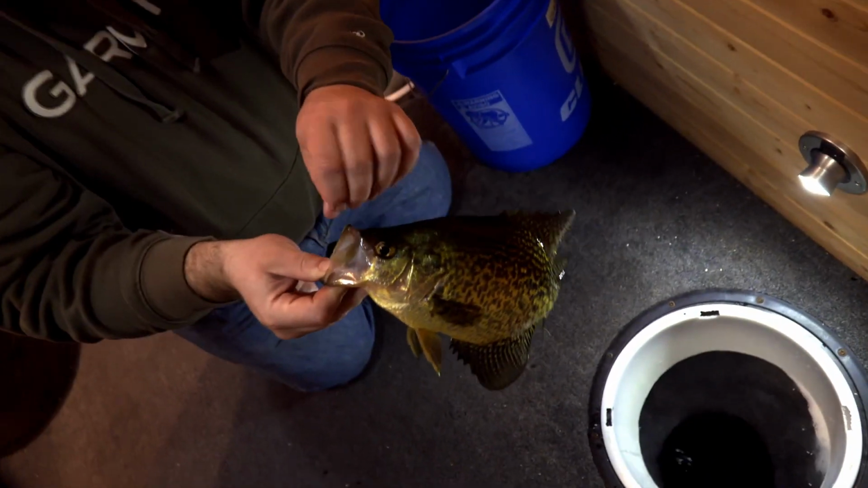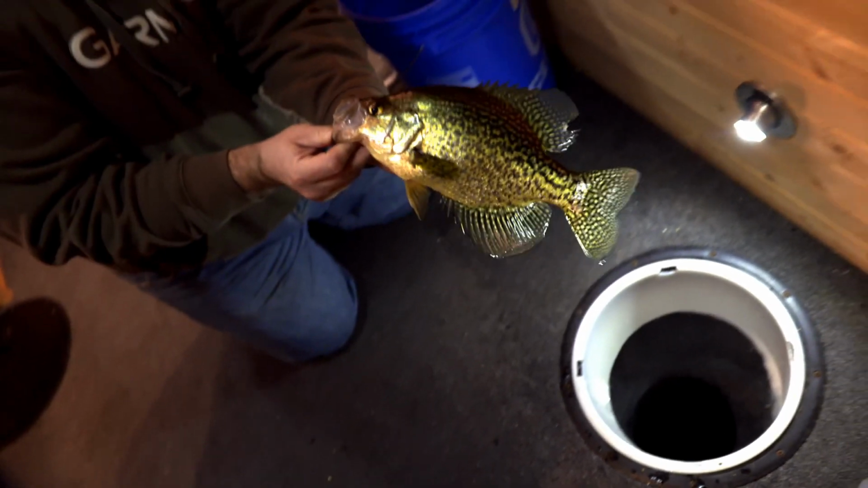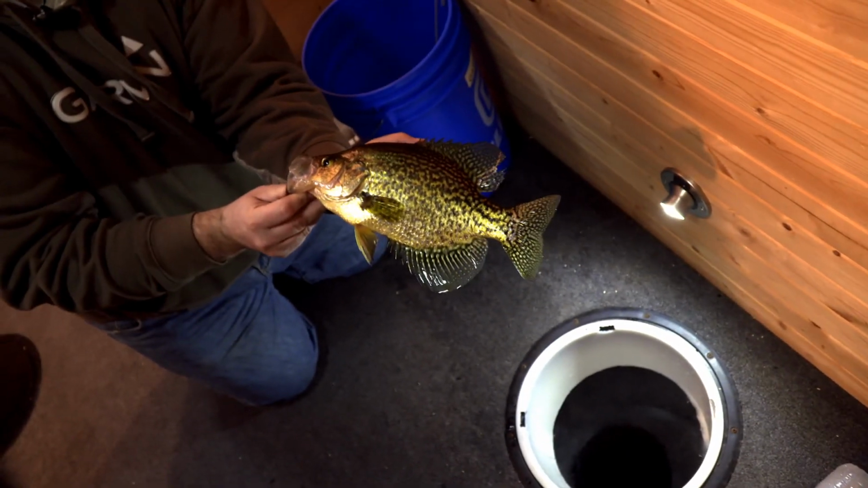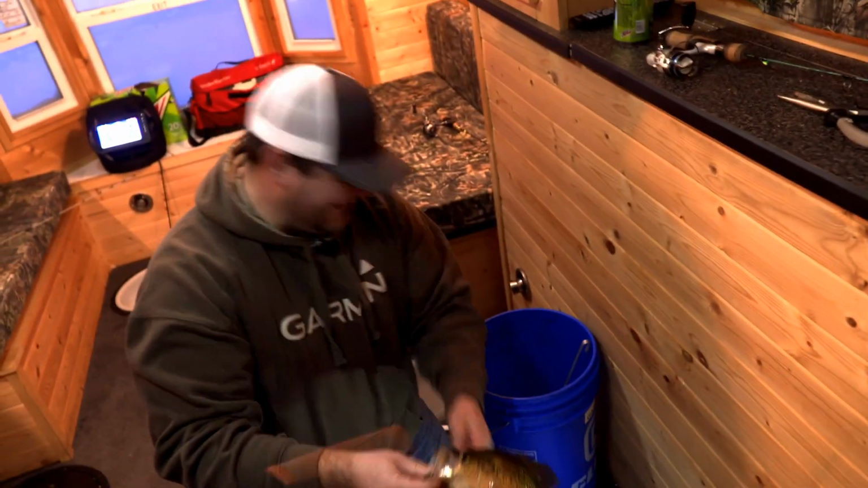Yes. Nice. And that's what those bigger marks are off to the side, some of the bigger crappies. I mean, look at that over my hand. That's a big crappie. That's a beauty. And you want to know what that is? A crappie sandwich for tomorrow. You got it. I ain't gonna argue there.